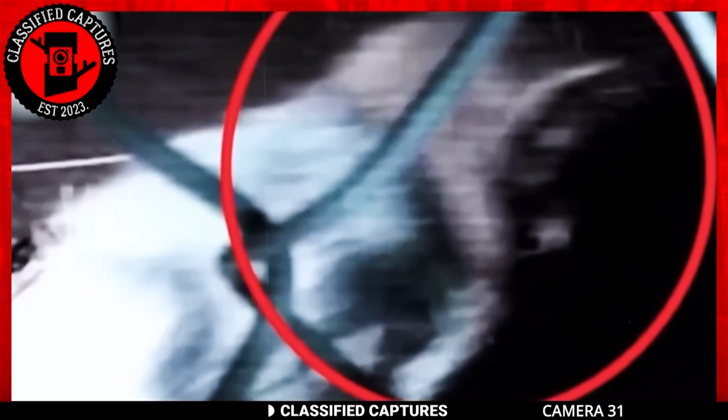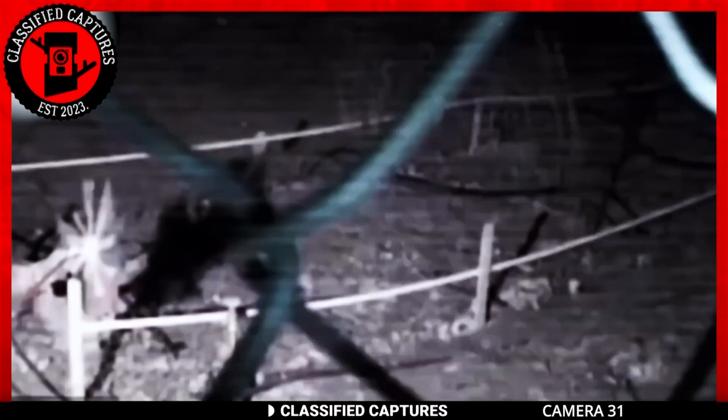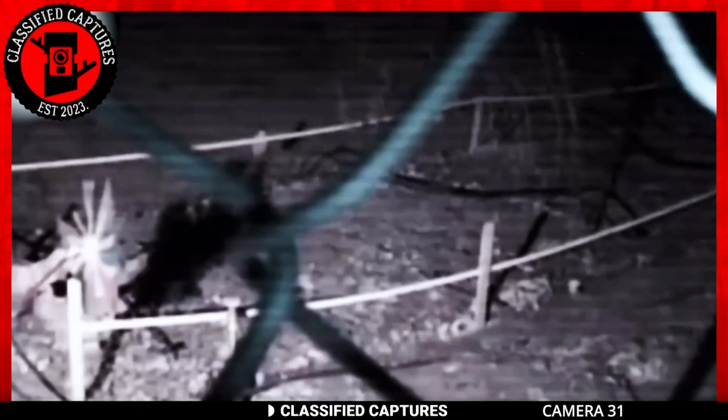The paranormal community caught wind of it and told him it was a werewolf. Personally, I don't see any other logical explanation if what we are seeing is indeed true. What about you, though?